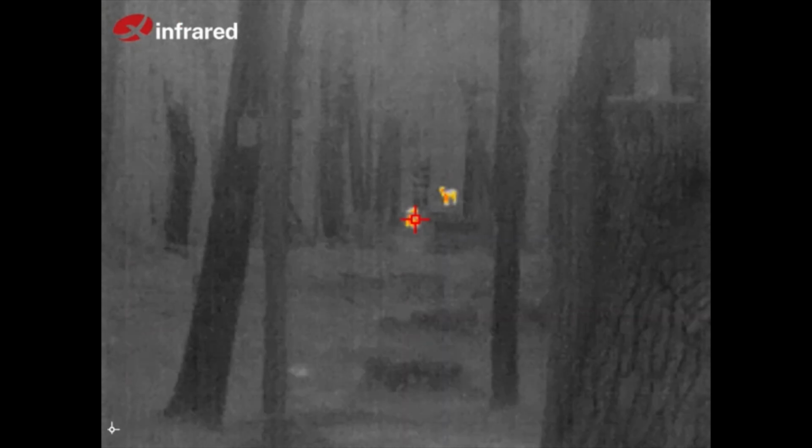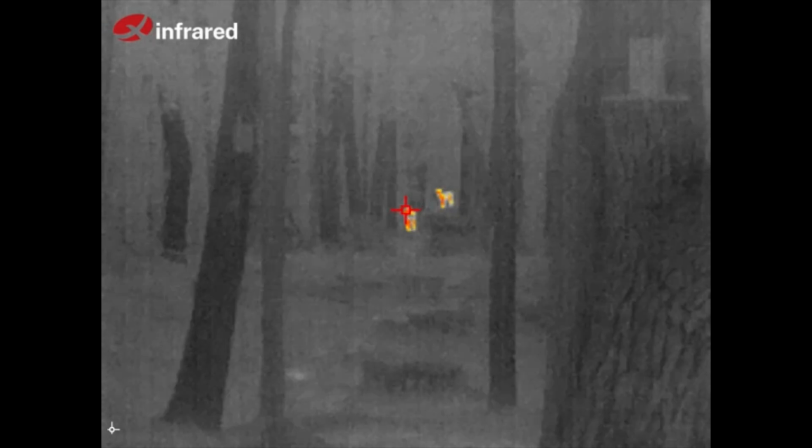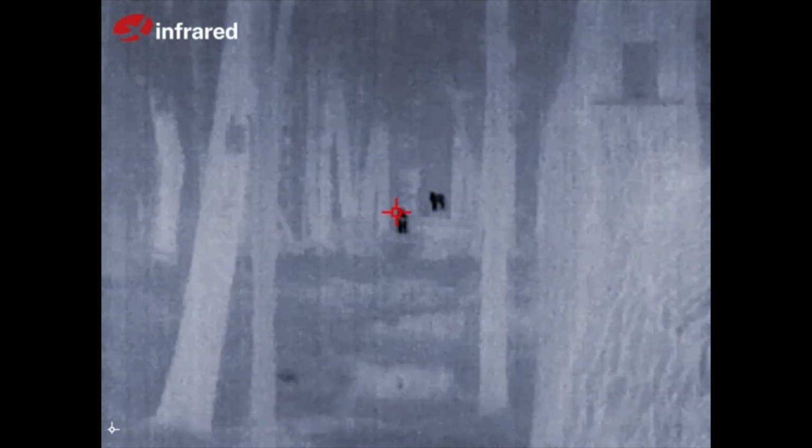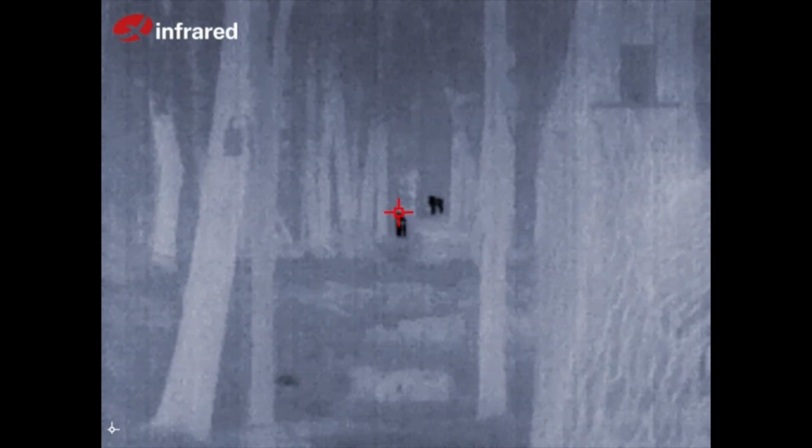I also want to talk about multiple ways to record. This is recording within the app, but you can also do, at least on an iPhone, a screen capture record, and both work pretty well. The app has multiple color palettes, so you'll see here I have the heat tracking feature on, and then I'm going to scroll through a couple of the different color palettes. This one is the red hot version. And this is black hot, and we'll switch over to white hot.